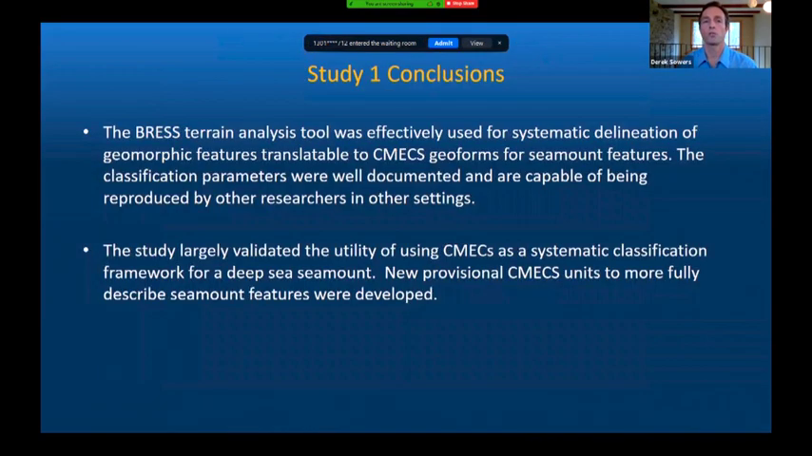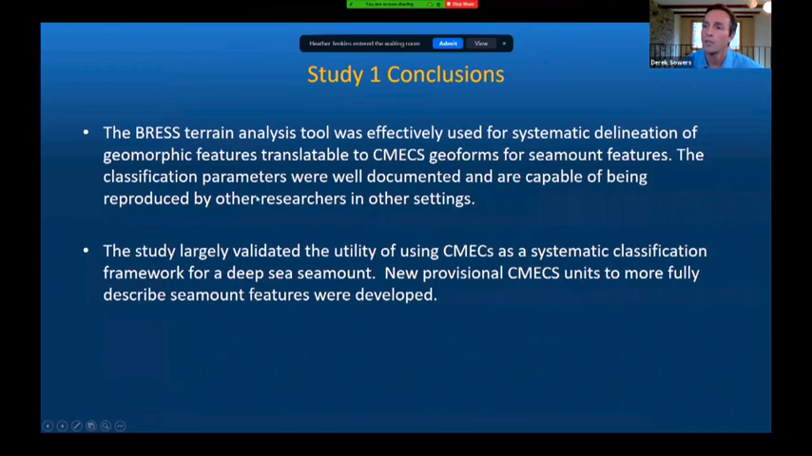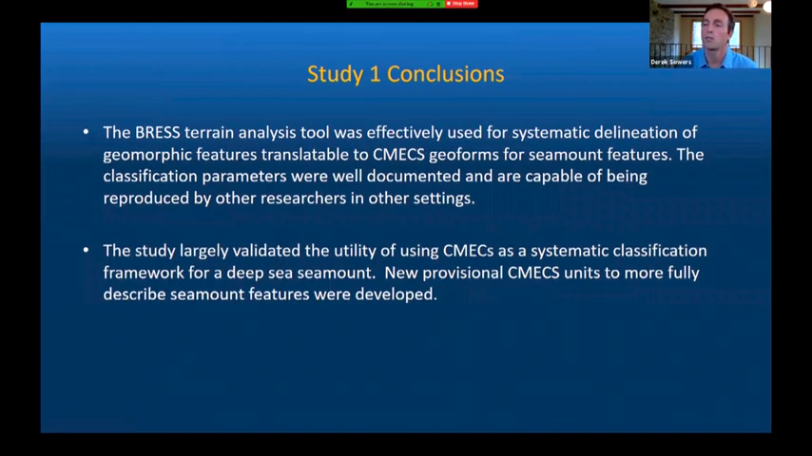So the conclusions from this first effort were: we utilized the BRES terrain analysis tool to effectively and systematically delineate the geomorphic features, and found a way to translate those to CMECS geoforms for seamount features. The classification parameters were well documented and are capable of being reproduced by other researchers in other settings. The study largely validated the utility of using CMECS as a systematic classification framework for a deep sea seamount. New provisional CMECS units to more fully describe seamount features were developed.